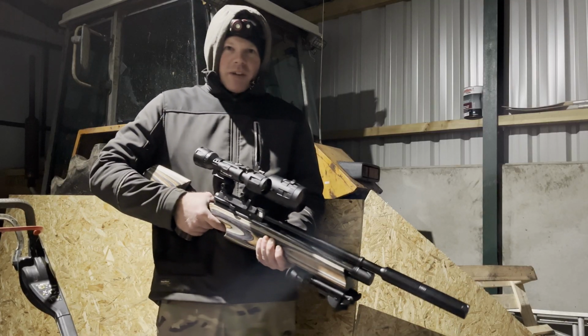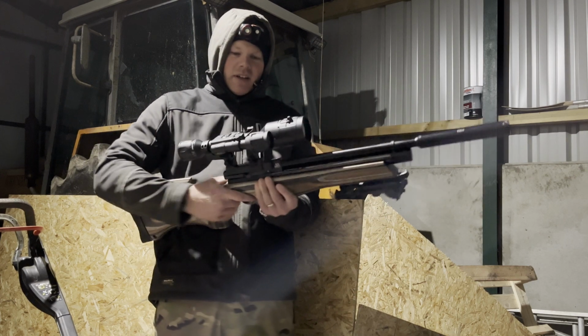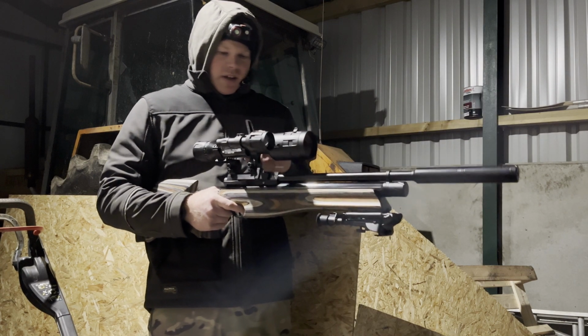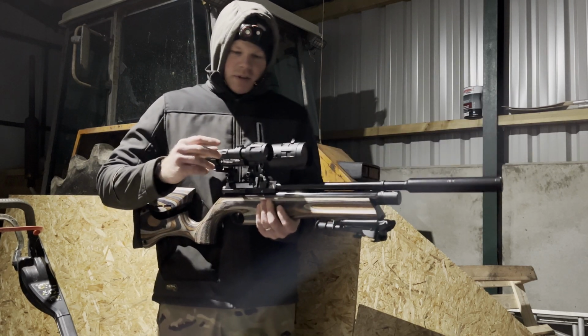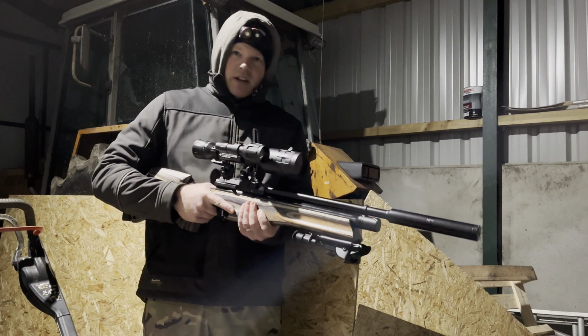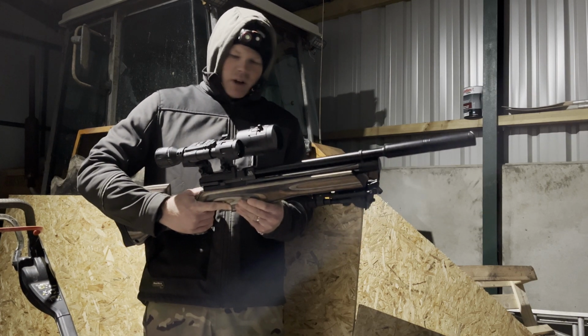I'm just preparing for my first bit of plinking in the dark with the Airarms S510R Ultimate Sporter Carbine, and I've got the ATN X-Sight night vision scope on with the IR illuminator clamped on the side. So this is my first sort of nighttime test with it. I'm just going to do a bit of plinking and see how I got on with it.